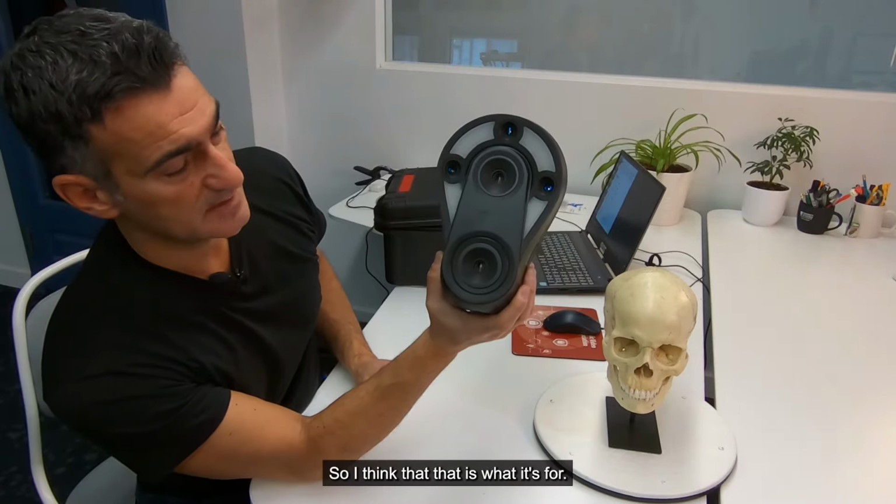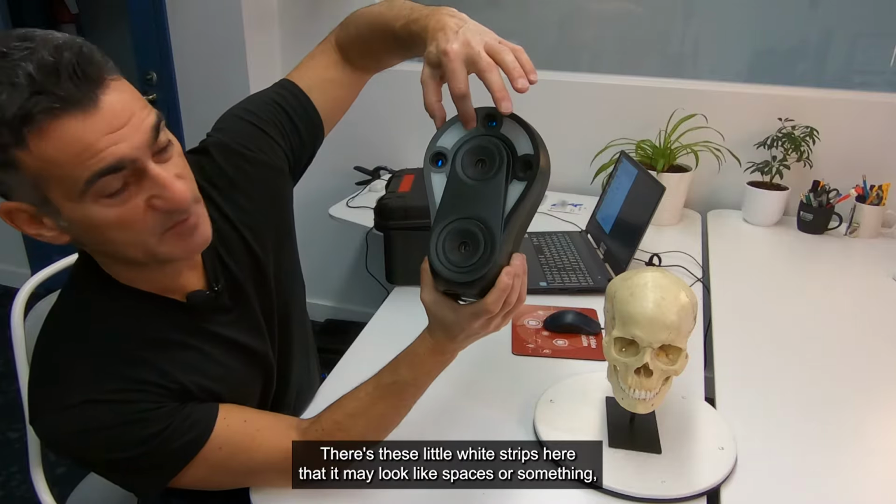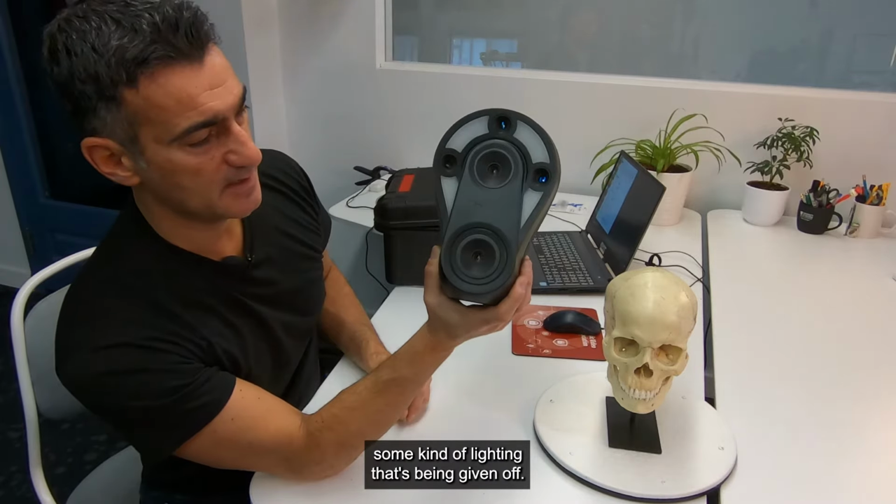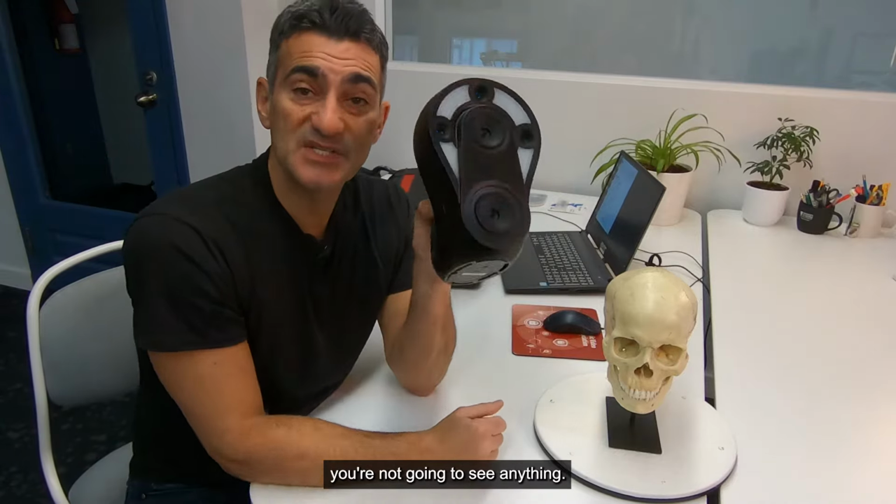So I think that is what it's for. There's these little white strips here. They look like spaces or something, but they actually look like some kind of illumination, some kind of lighting that's being given off. Now what's interesting about this is when you're scanning, you're not going to see anything.